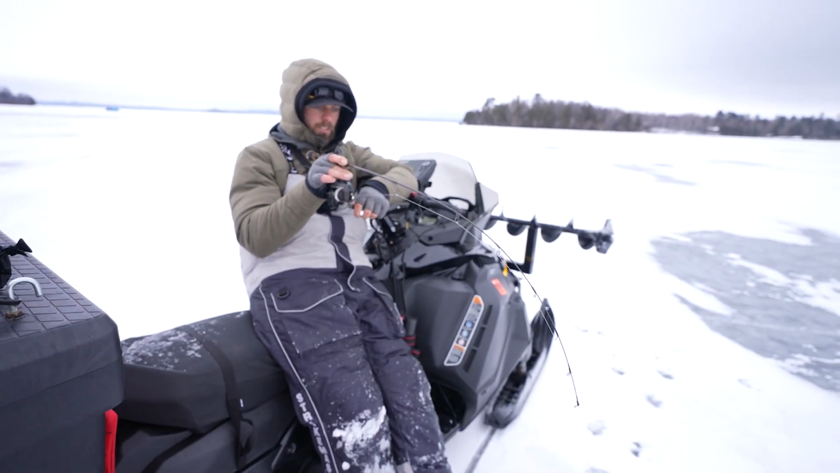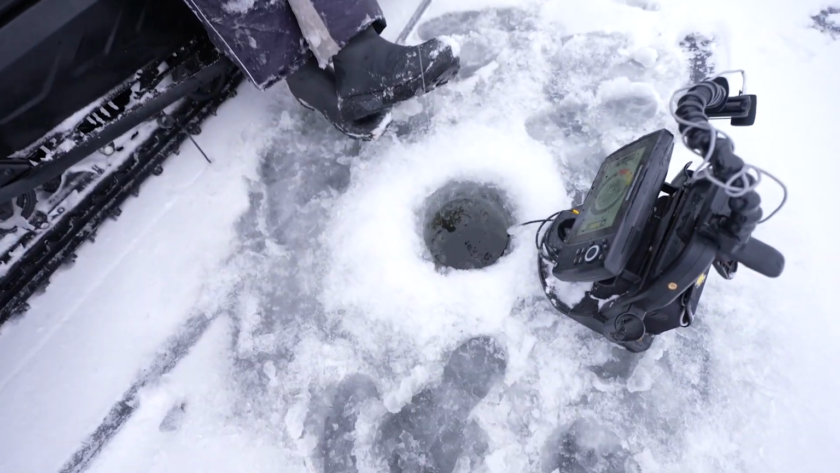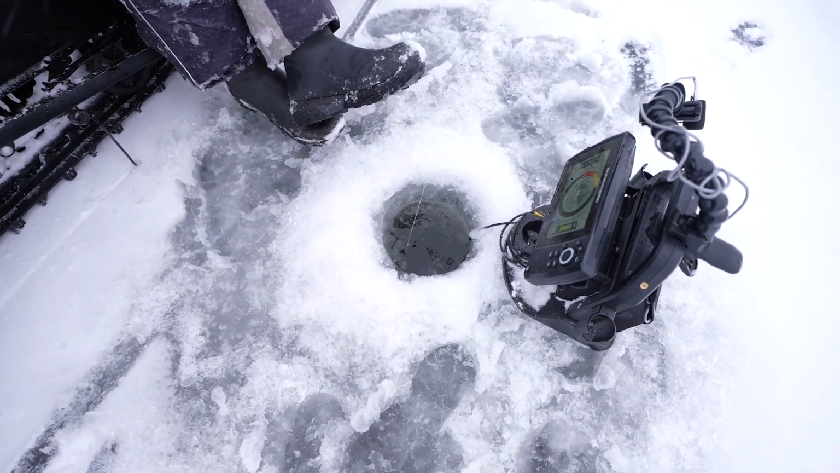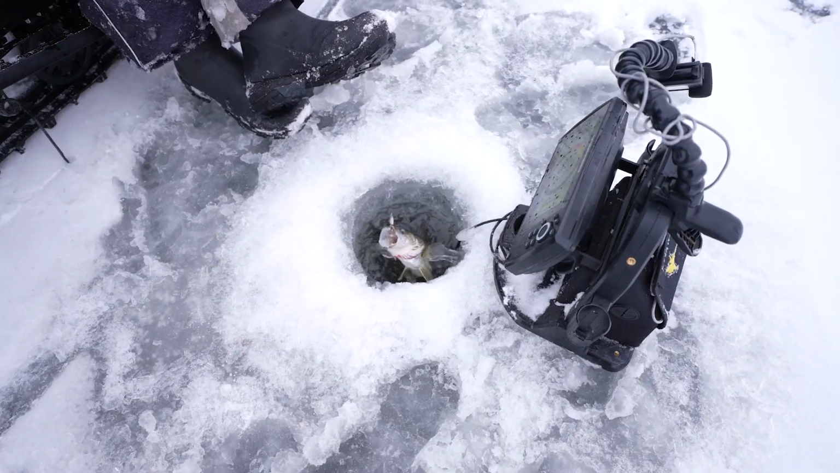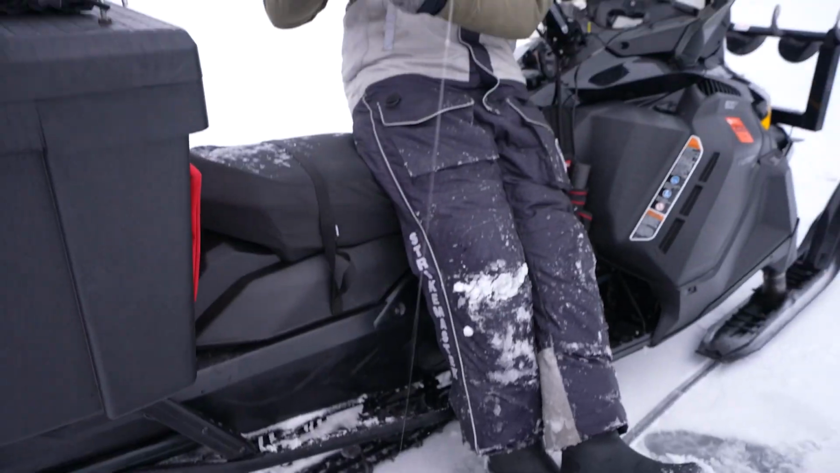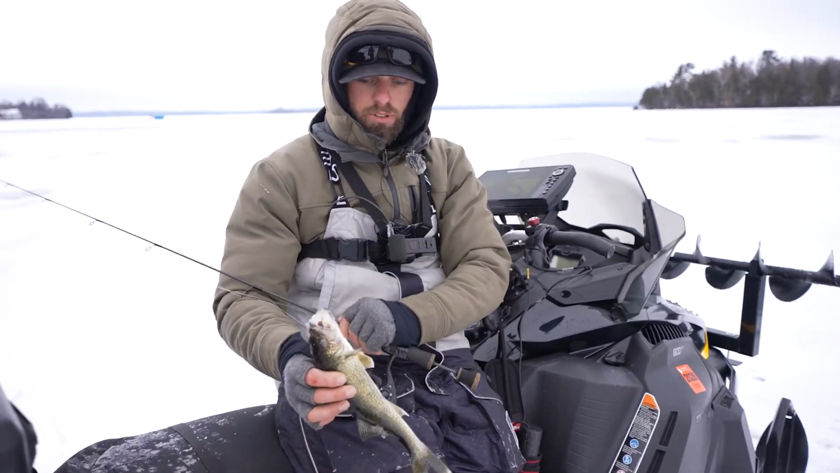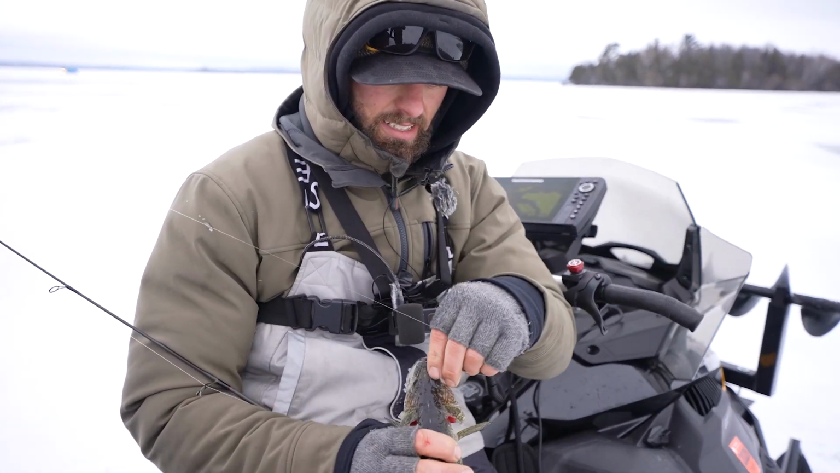Guessing small walleye or perch. At first it didn't look very big on the graph, but it feels not super tiny. What do we got? 14-inch walleye, Mitchell. We are getting a few fish. Still putting it together, running around.